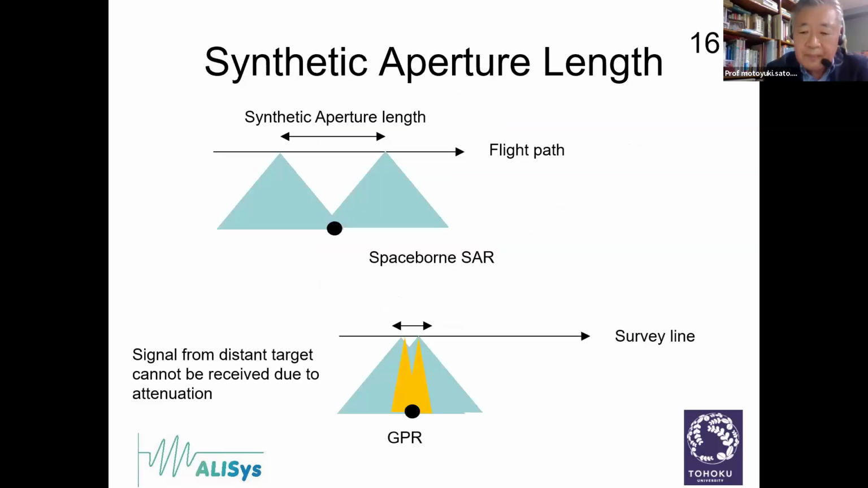Okay. So synthetic aperture processing can be applied to GPR, but there are still other things that we have to consider. The above figure shows the situation of the spaceborne synthetic aperture radar. When the spacecraft flies along the flight path, it has a relatively wide antenna radiation pattern.